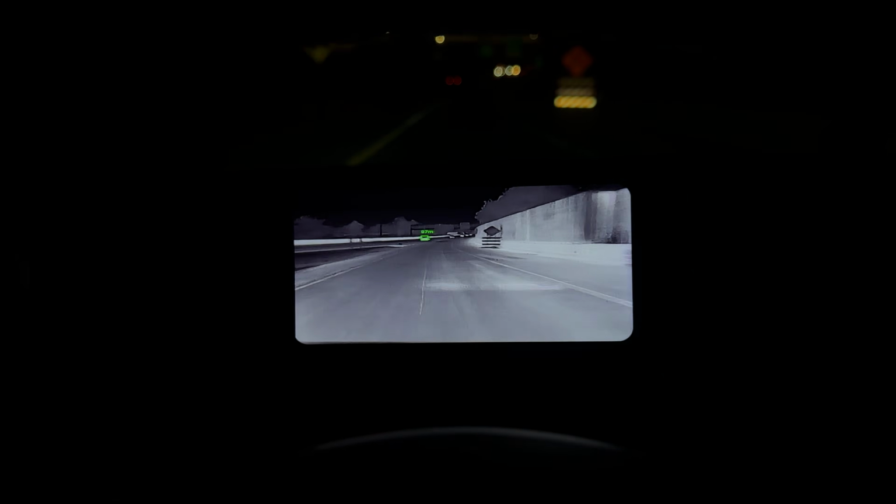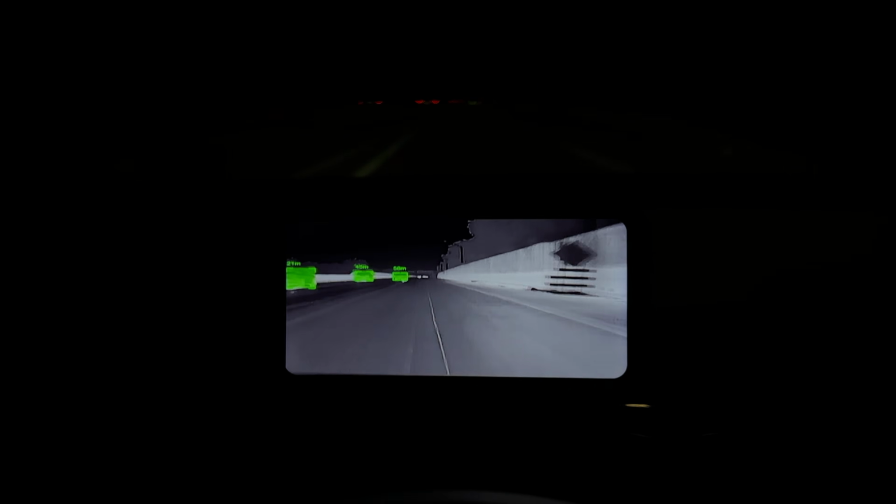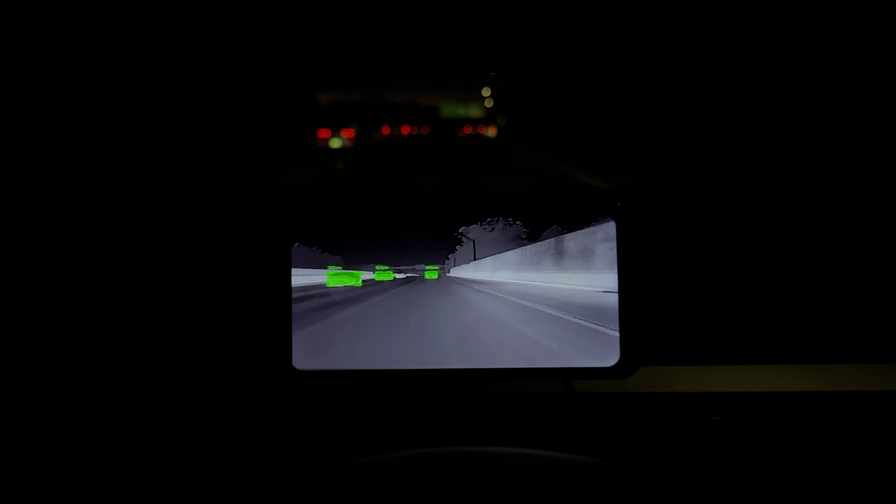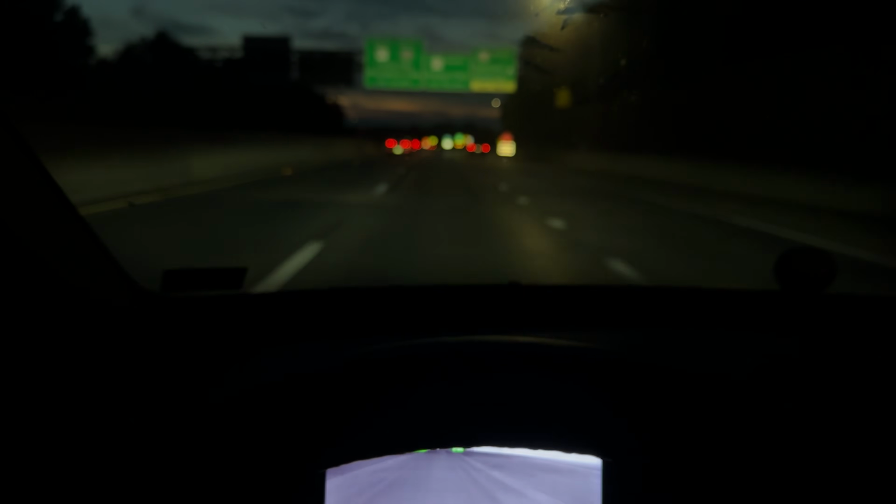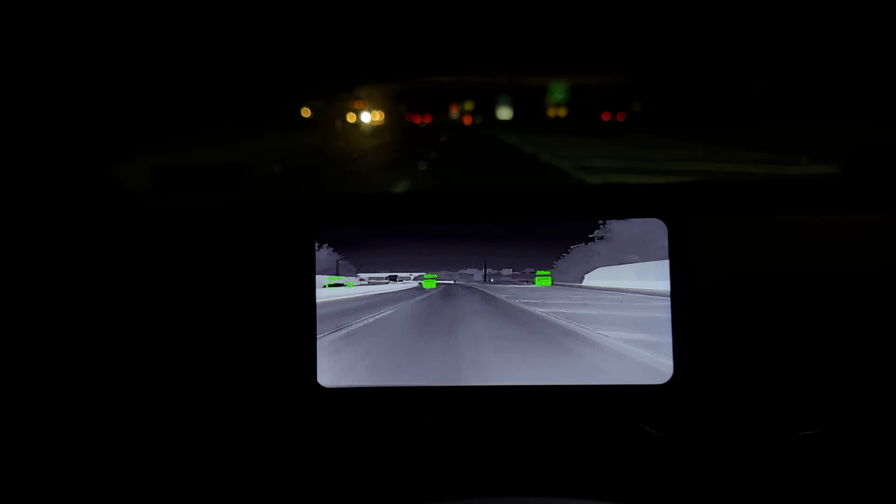So all those cars, even the stop sign there, the work zone, caution. Look at all of that. It even detects the reflective material. And it sees all of those cars in the front. All of those cars, it is detecting it. Shows how far away they are.